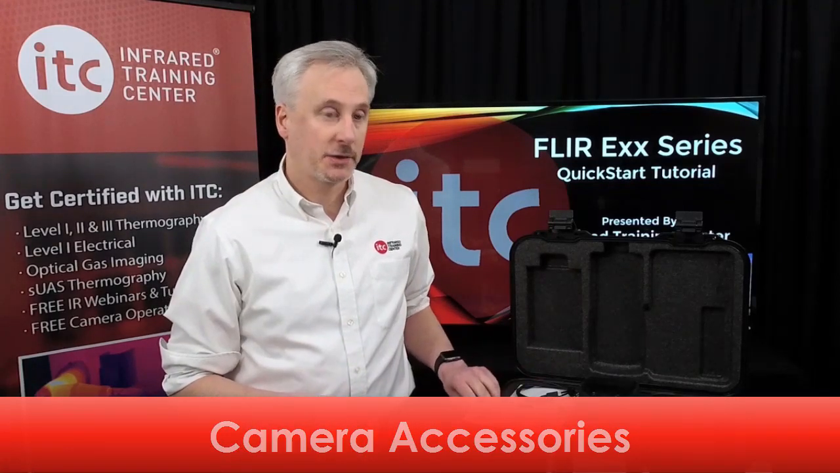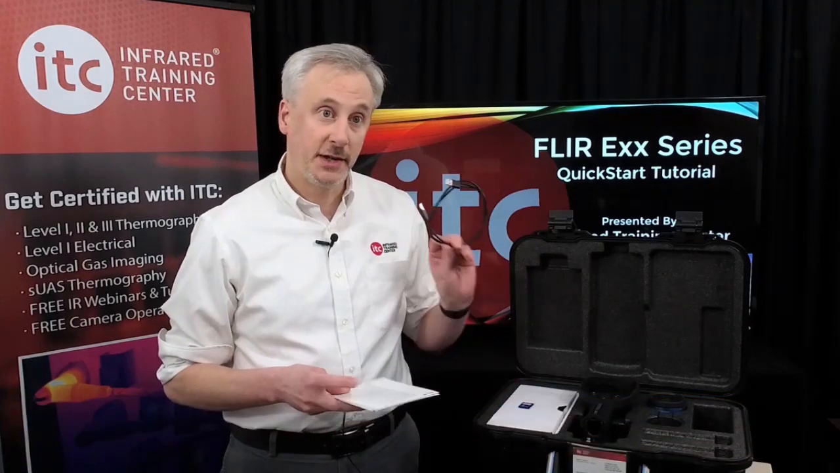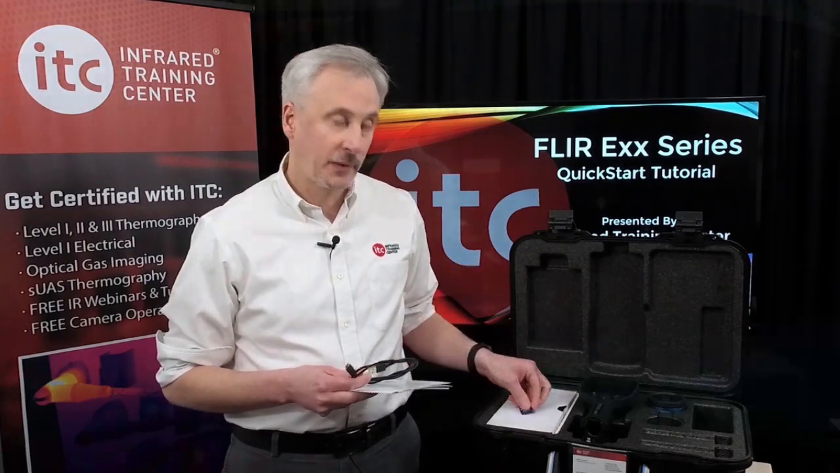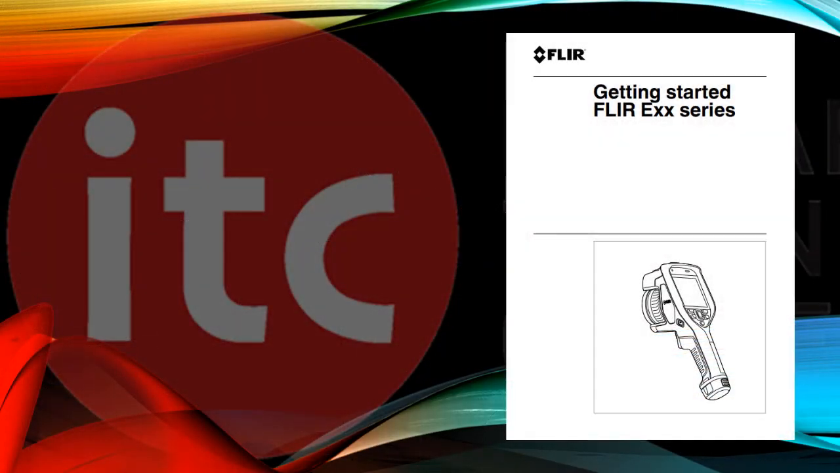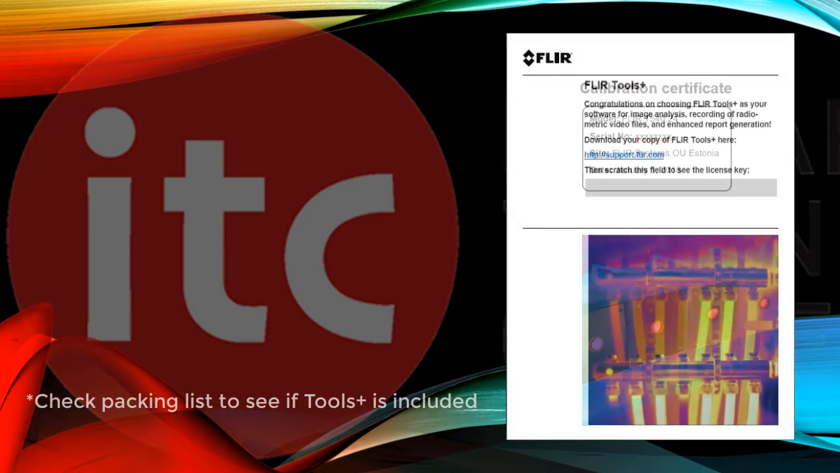Inside the accessories box, you'll also find some camera documentation, a USB-C cable, and an SD card for storing images. The documentation includes a QuickStart guide, a calibration certificate, and a license card for the FLIR Tools Plus software.